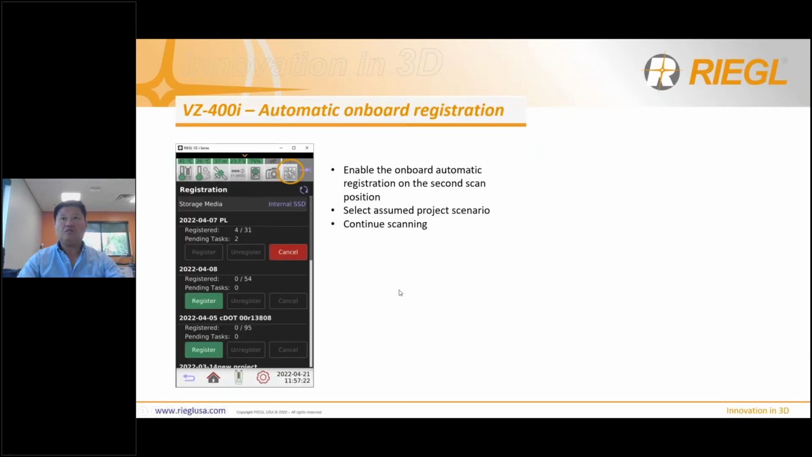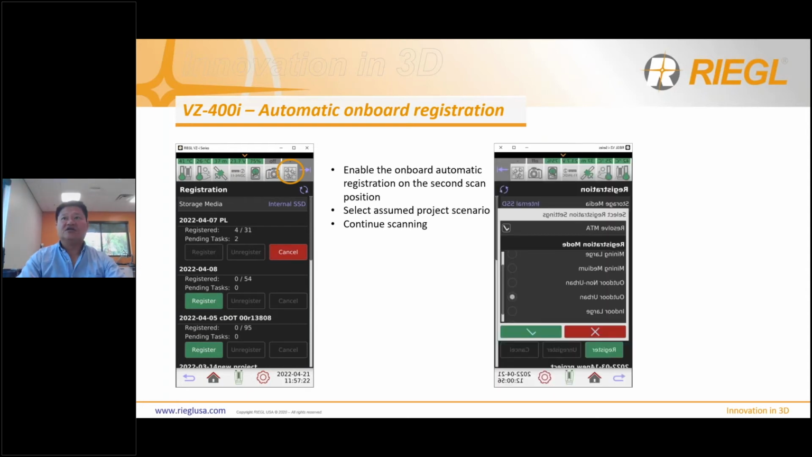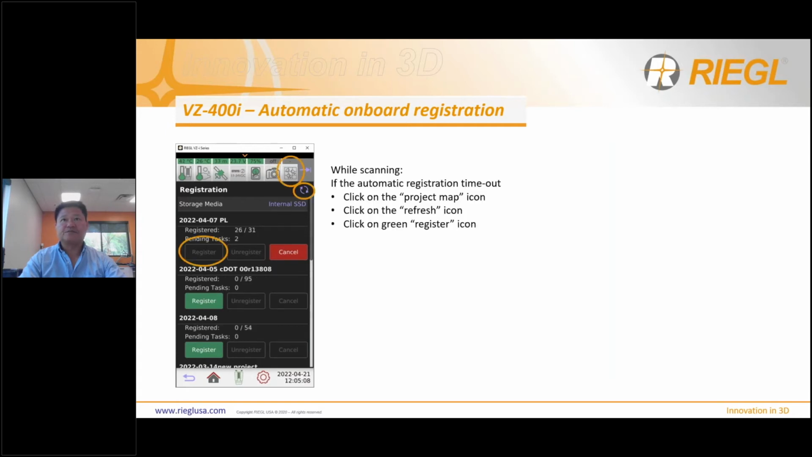Again, enable the onboard registration on the second scan position, and then select assume scenario, just like so, and then just continue to scan. While you're scanning, if the automatic registration times out, click on the project map icon, click on the refresh icon, and then click on the green register icon.